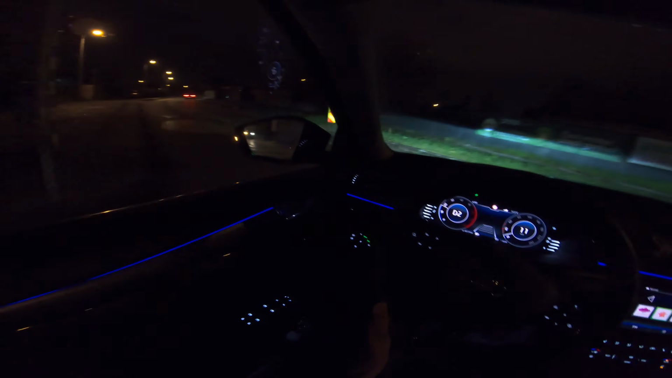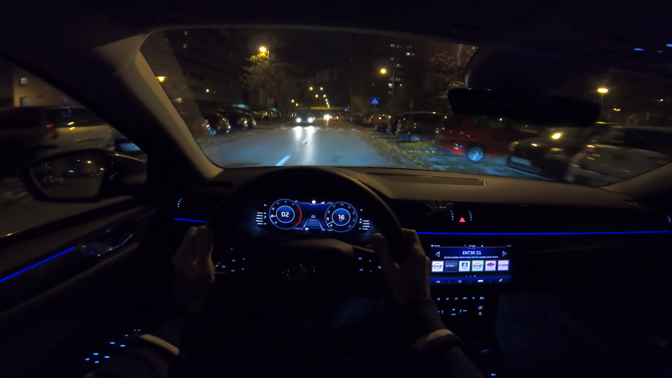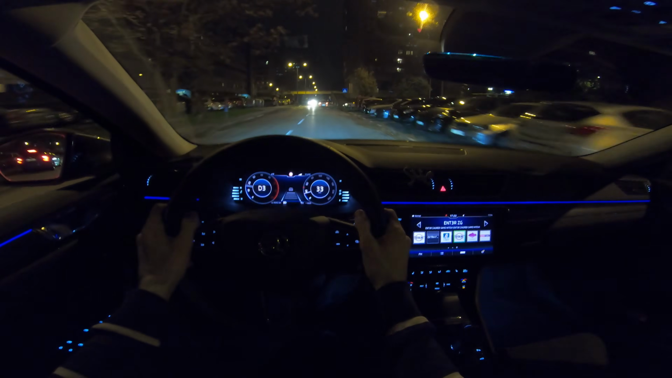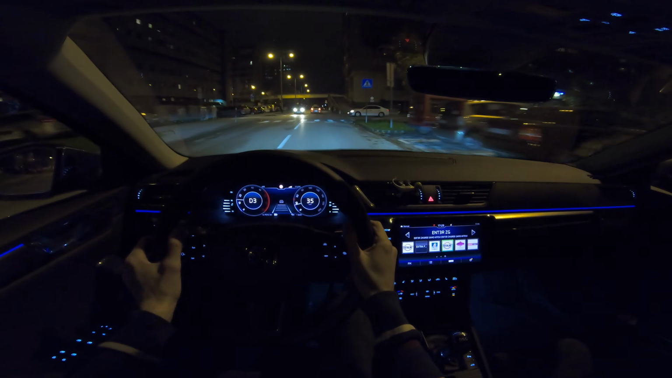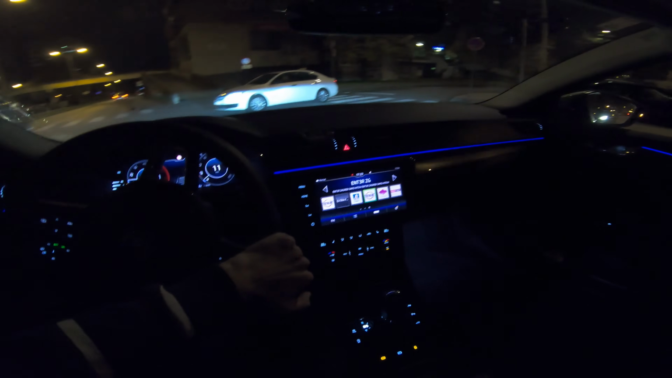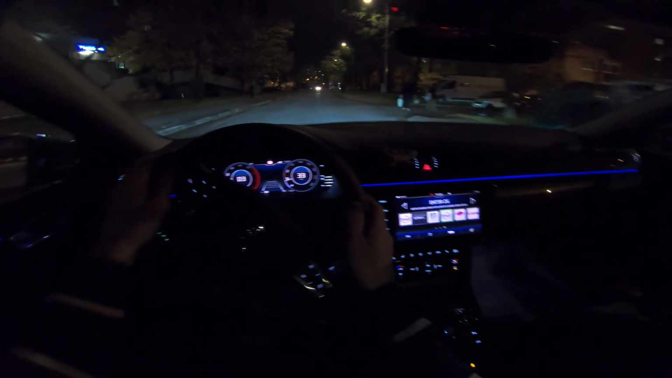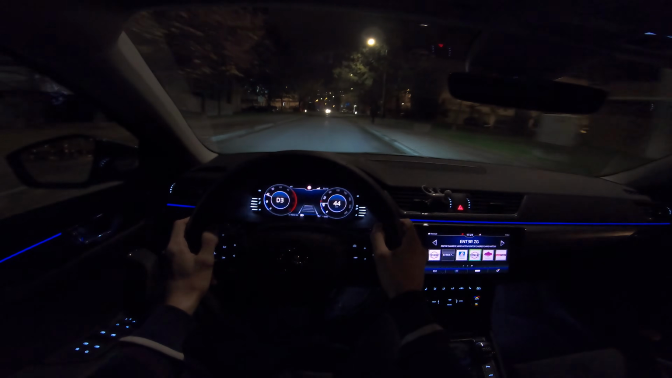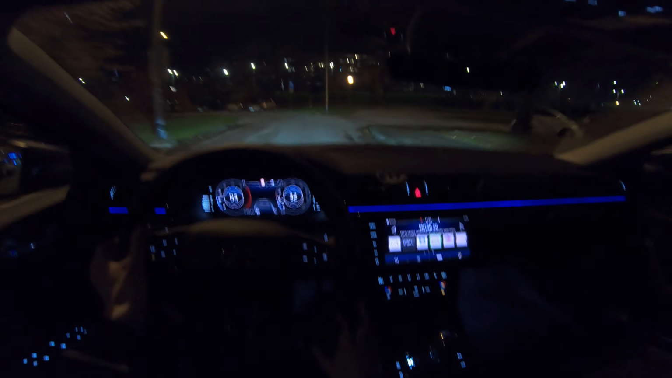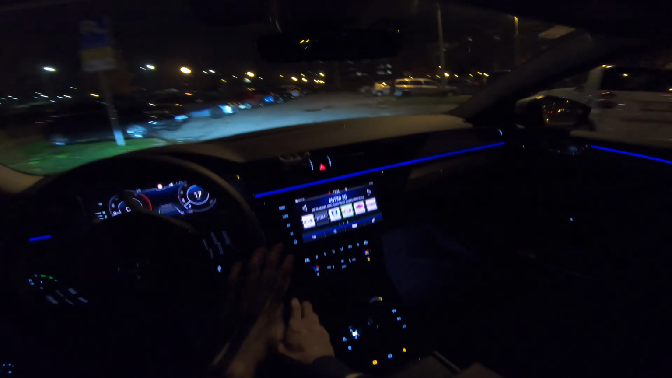That you should have in mind, that this car is really comfortable. Now with 19-inch, you need to be careful on the speed bumps, at least those that are harsh. See, good turning radius.